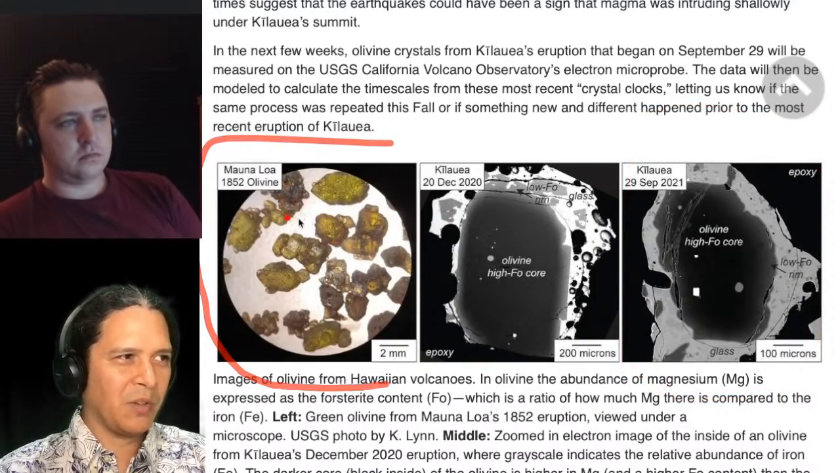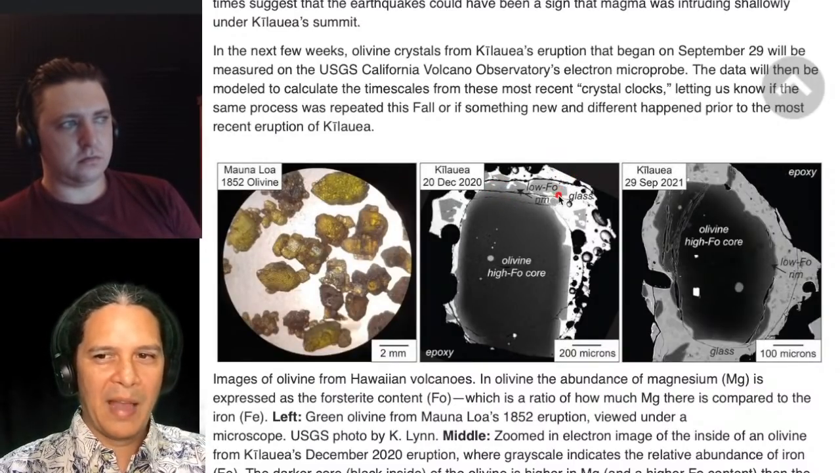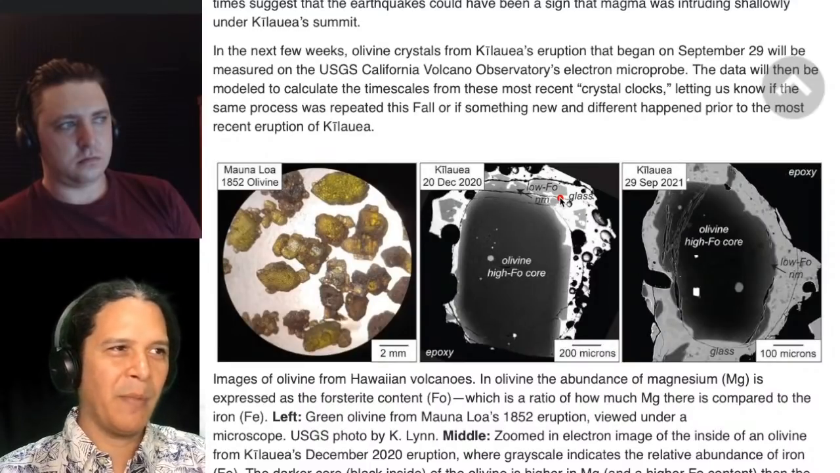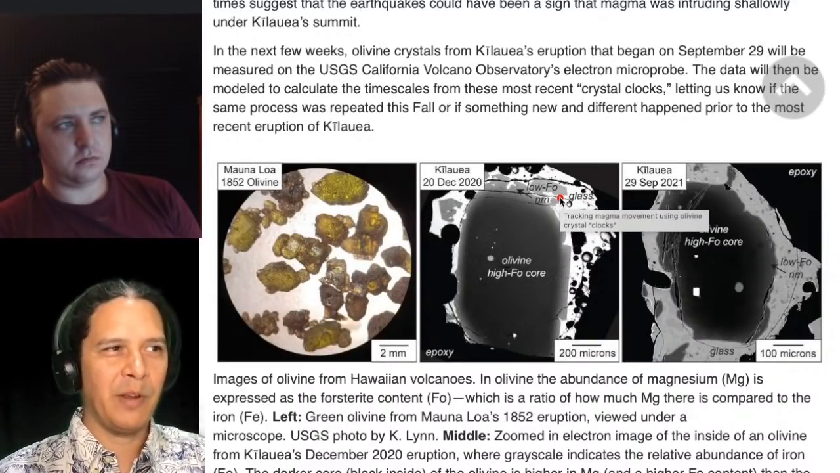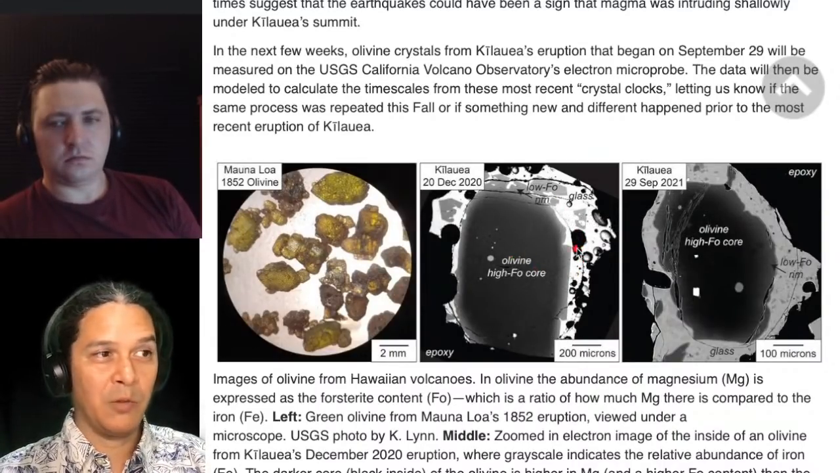So those are the crystals themselves, but when you look through, you can actually start looking at different compositional patterns, almost like tree rings. Did the tree grow better in this year or that year because of how fat the ring is, and what's the ring made of? So it's that kind of thing, but looking at the crystals themselves.